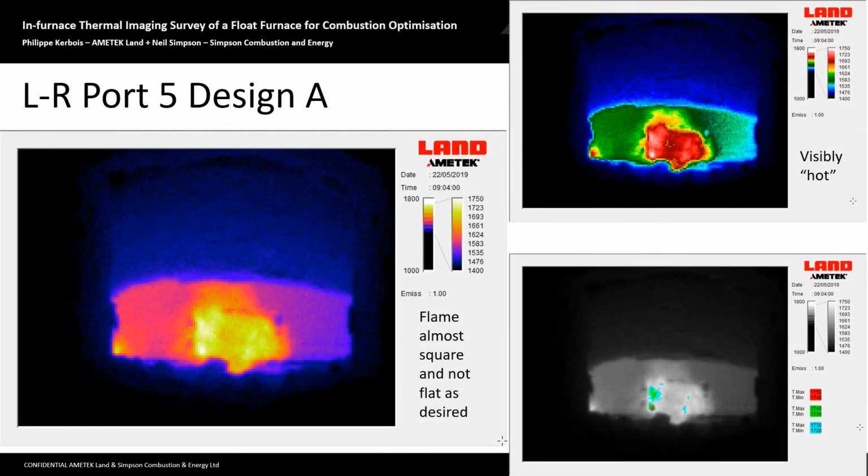And so this is a look at port 5 firing from left to right, and this was what we'll call design A. And at this point you can see with the larger image that the flame is almost square and not really flat as required. Look at top right hand image. You can see that it's visibly hot by looking at the palette we have. And then finally, bottom right hand corner, being able to split out and specifically look in at different temperatures by applying different isotherms in here. Clearly, we don't know the emissivity, but these are just relative comparisons of temperature.